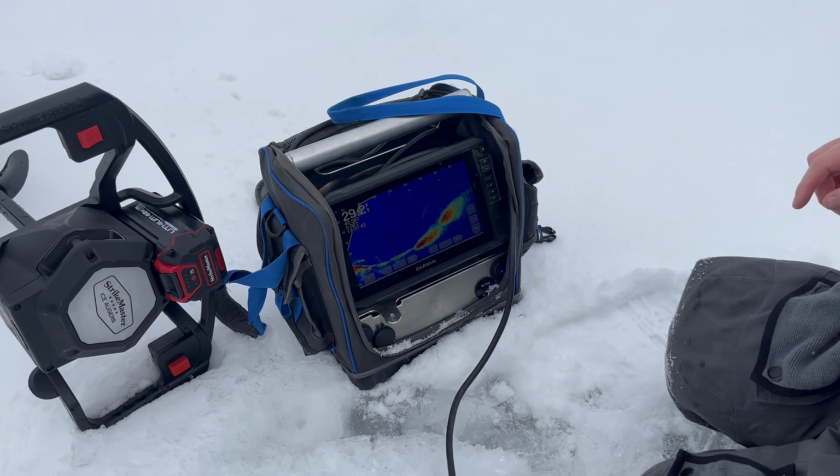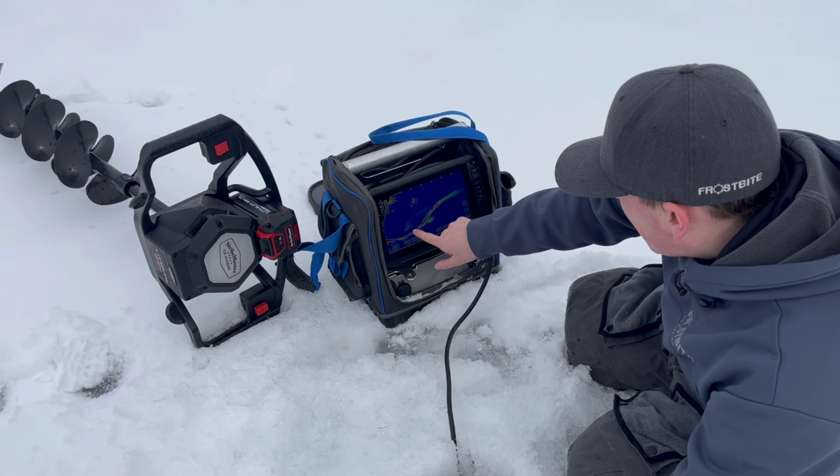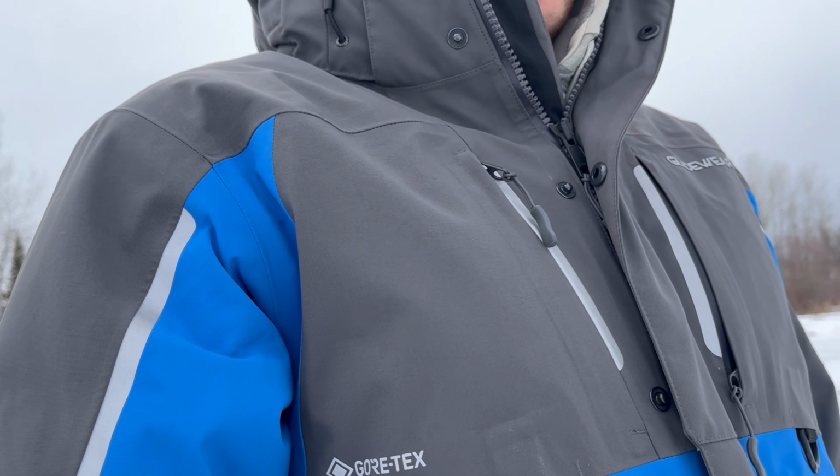So you can see right here, we got small fish right below us. And then we got some bigger ones as well. I'm going to say those are, oh wow, we gotta get down to that one. But yeah, should be good.